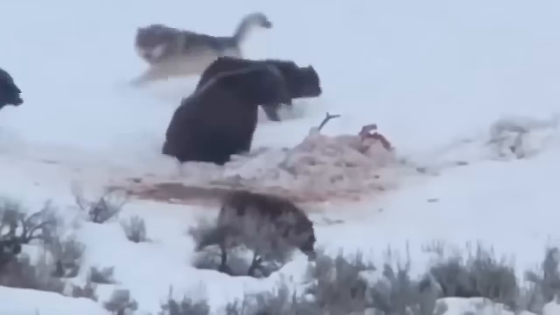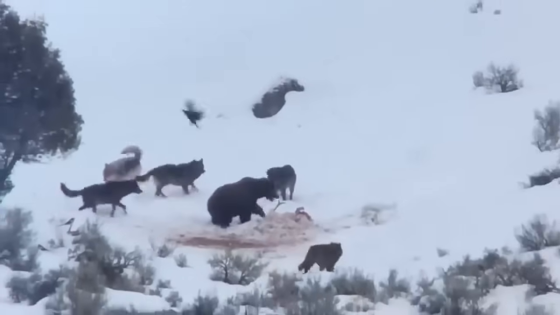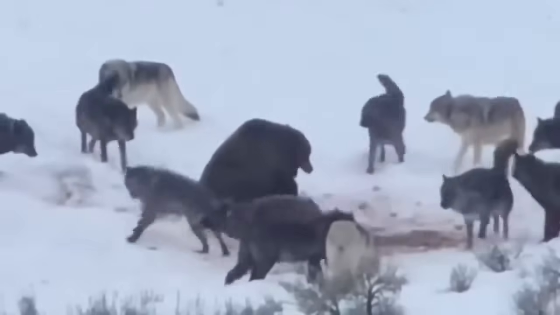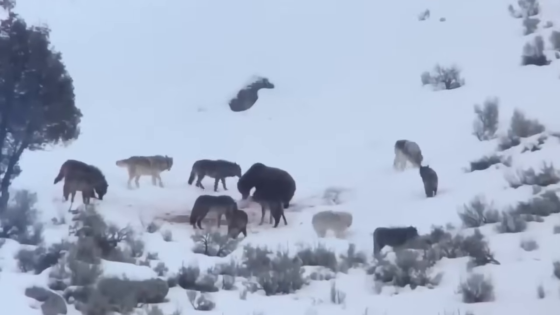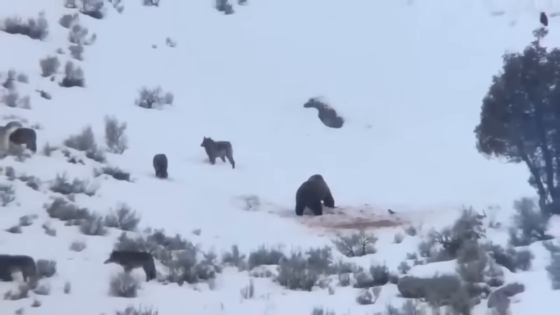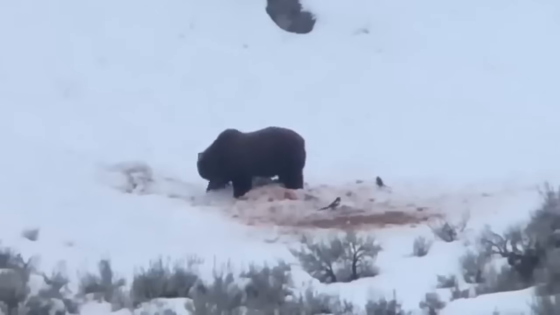Just an incredible sight to watch, as most bears hibernate in this time of winter. But this bear was fighting over the flesh all alone. After a deadly exchange of paws and claws, the wolves moved on, leaving the bear alone with their kill.